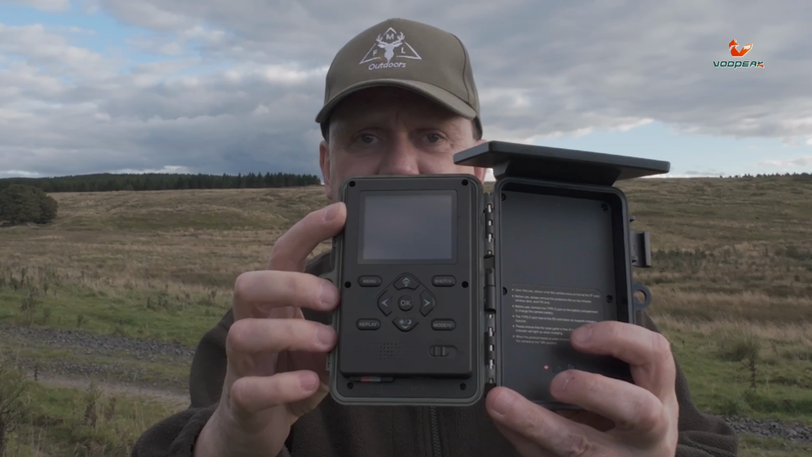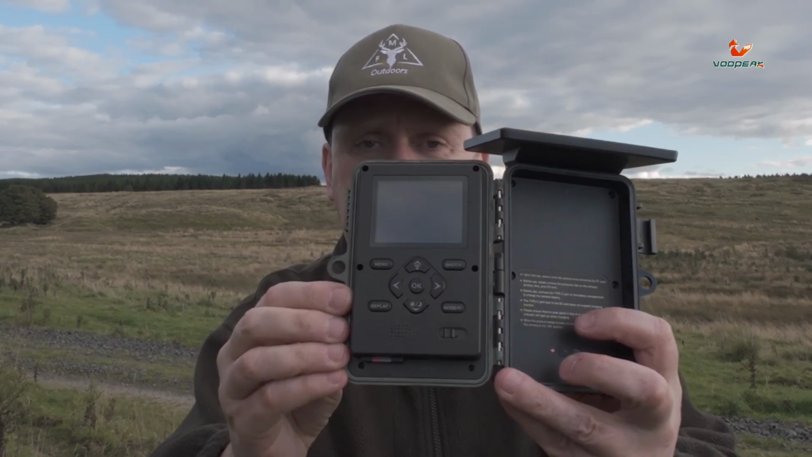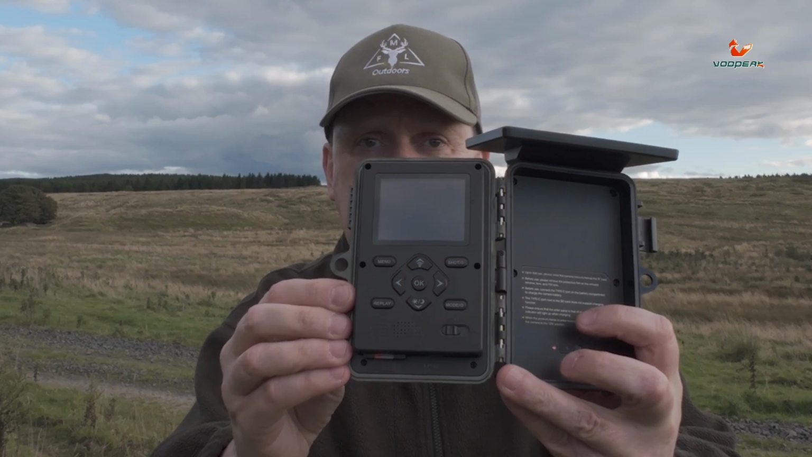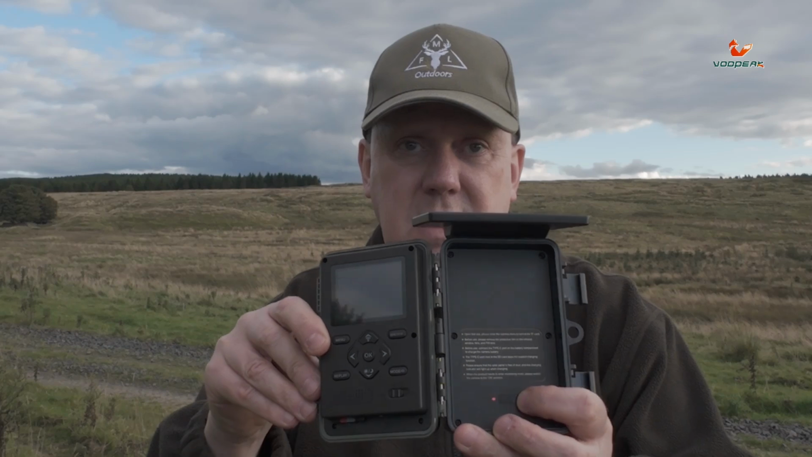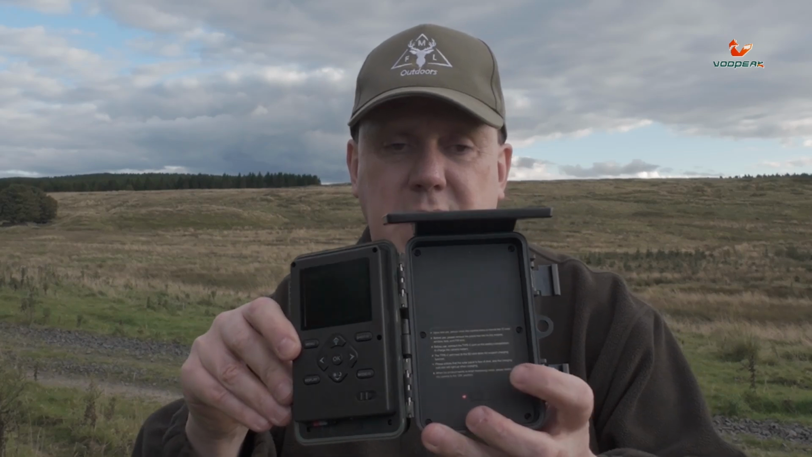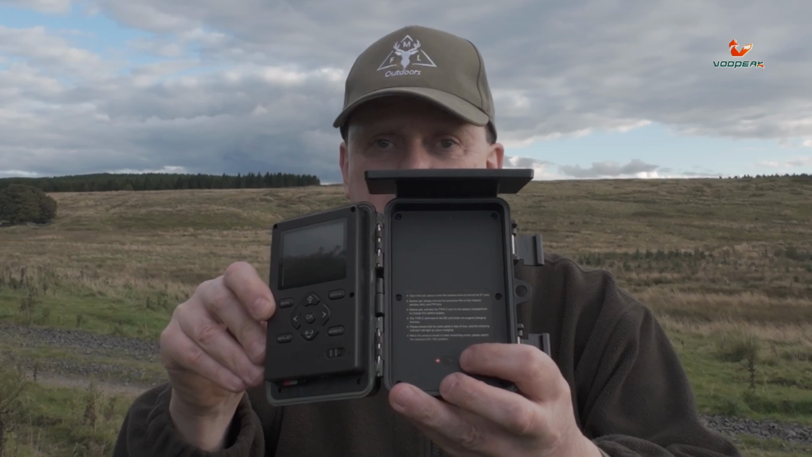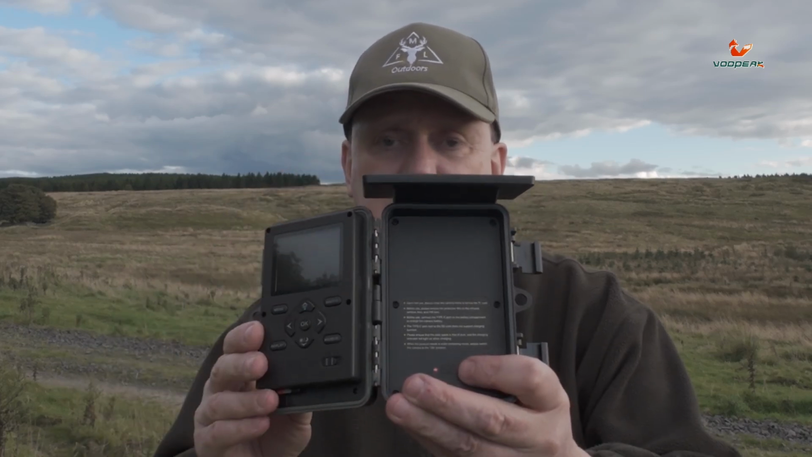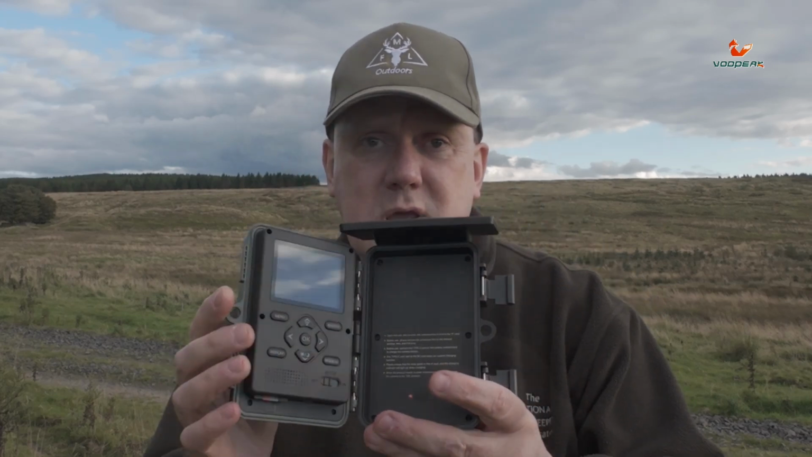As you can see, it's got a colour screen for setup, and you can also use it for playback. You can see what's on there, so you don't need to take the SD card home with you. It's got the battery pack, and you can see the red light maybe to show that it's charging off the solar panel. So yeah, I'm looking forward to giving this one a go.